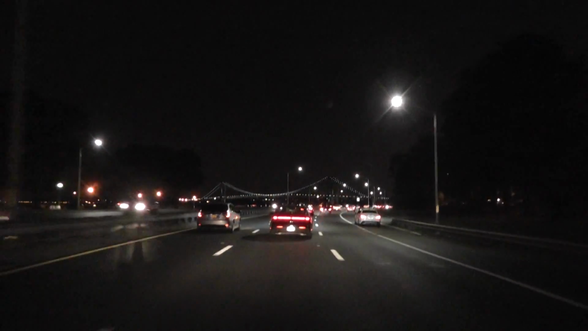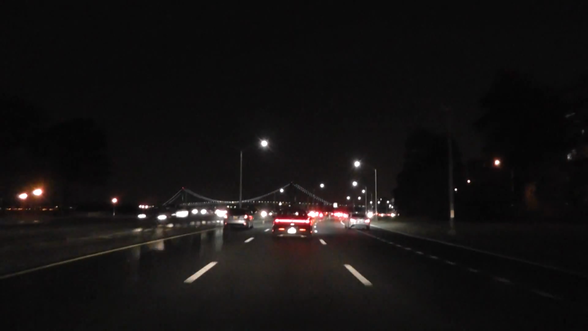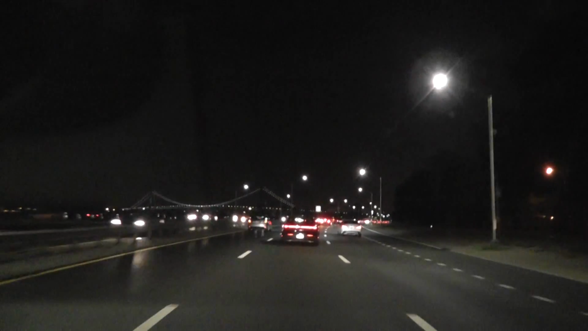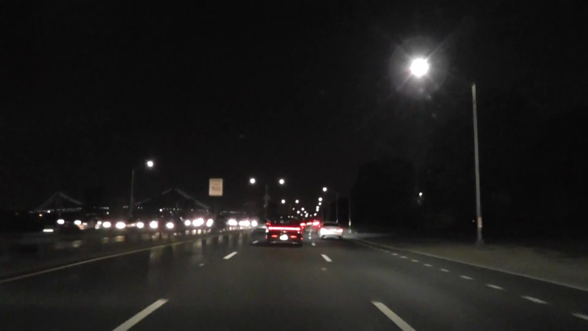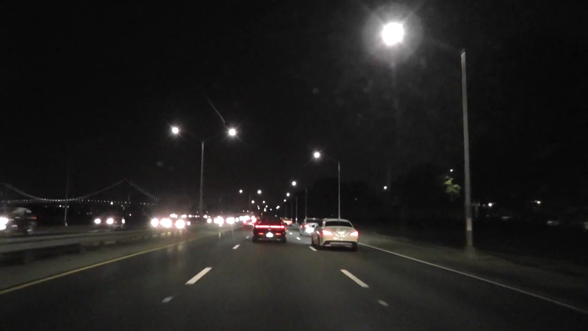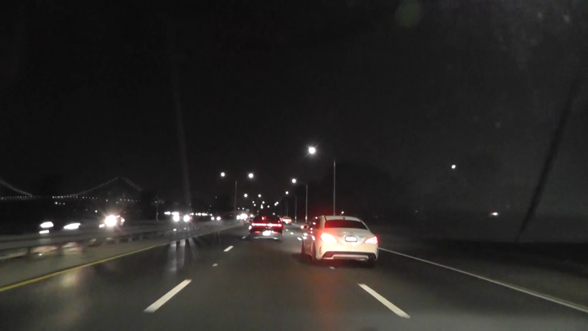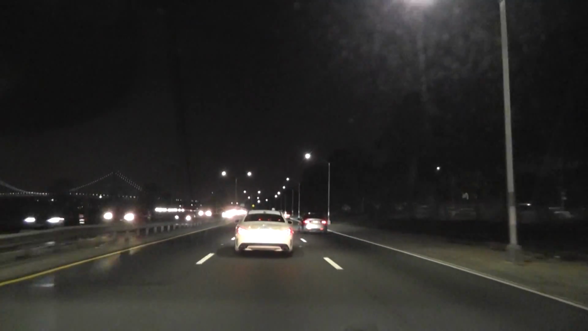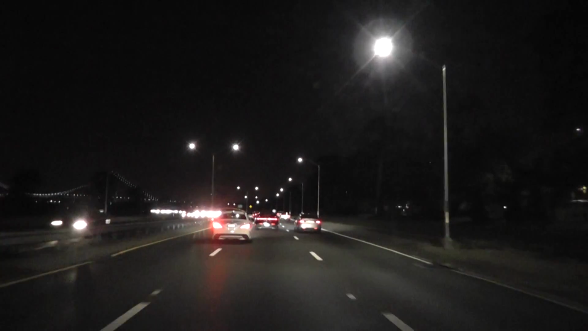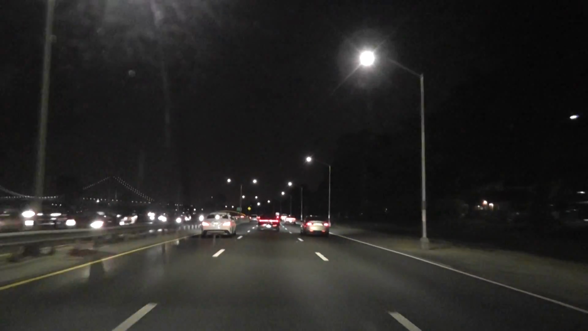But going from Brooklyn to Staten Island, it's not that convenient to get to the Staten Island Expressway from the lower level, because you have to cross a lot of lanes after paying tolls. So going back to Staten Island towards New Jersey, I usually take the upper level, and I enjoy the ride, especially at this time.